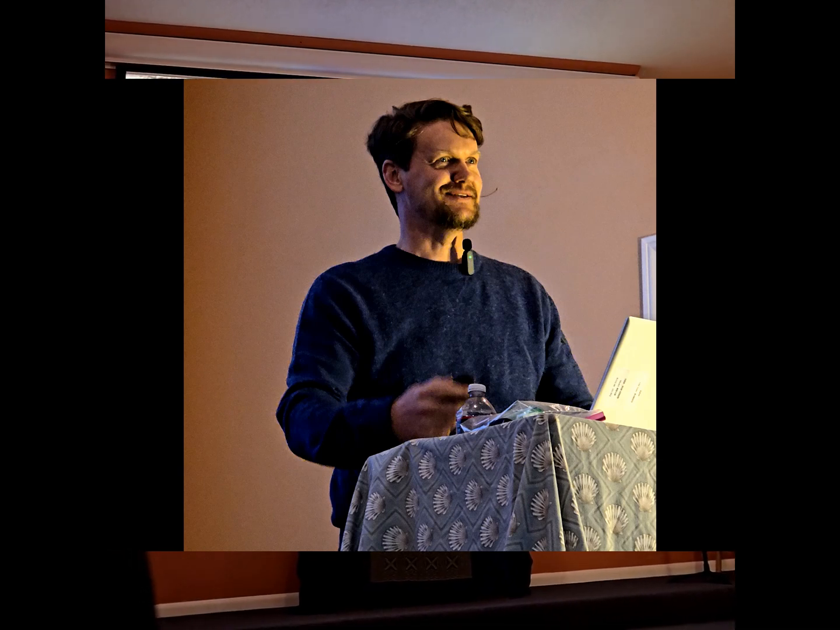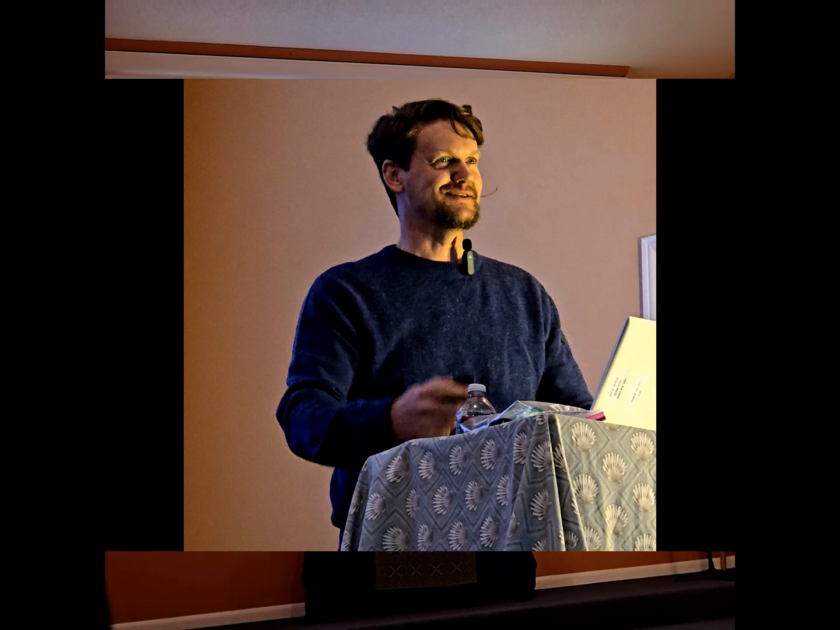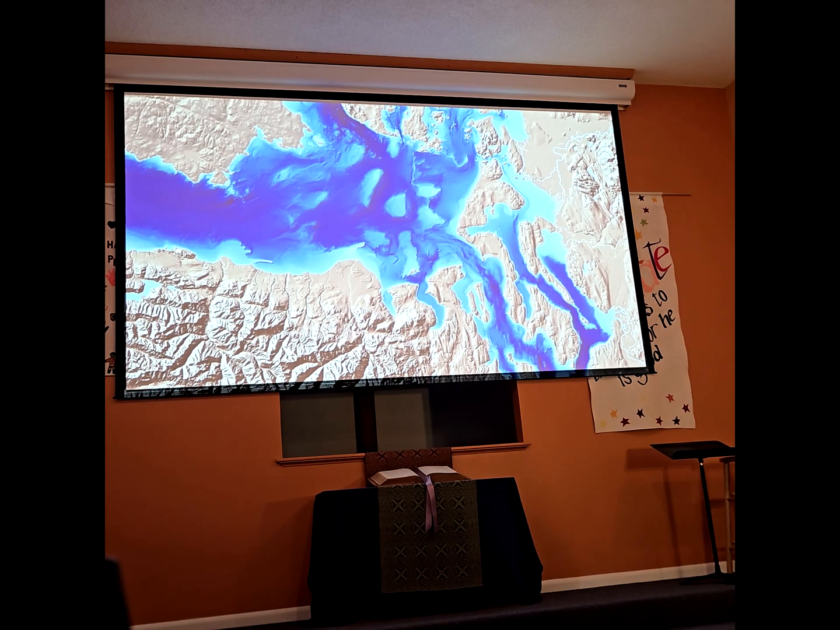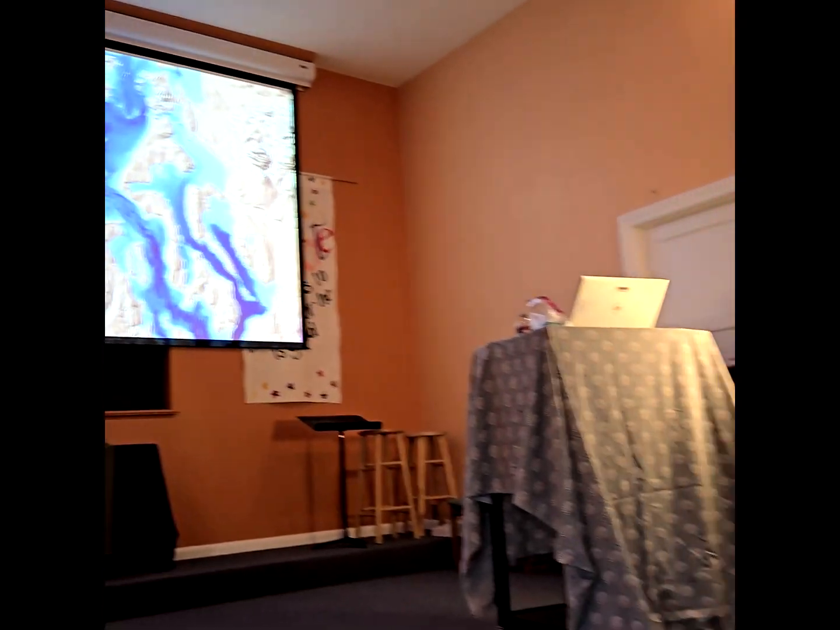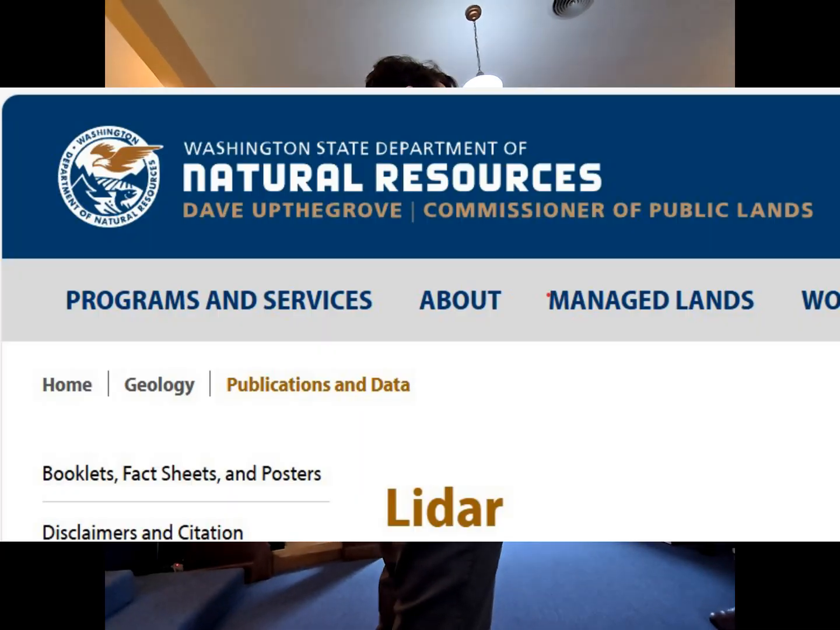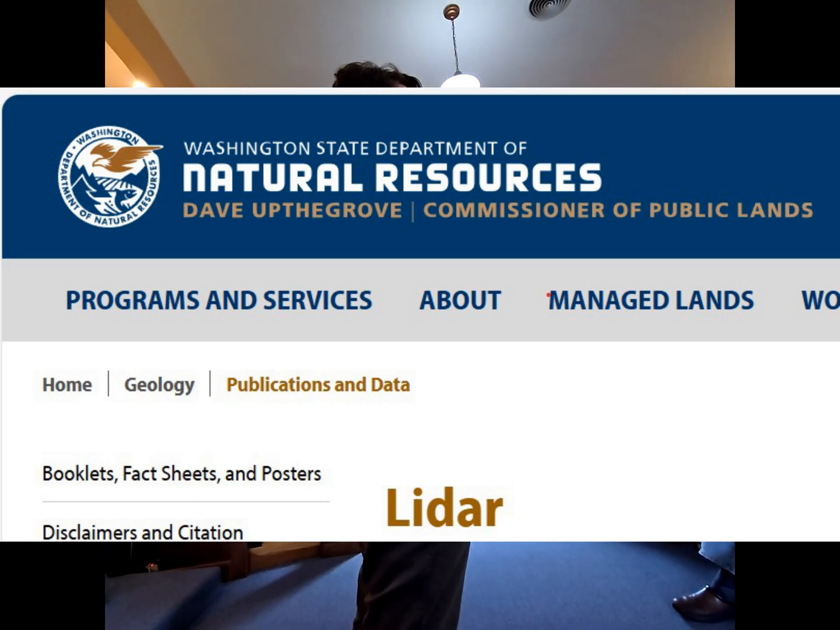I should have shown a map of the Washington LiDAR portal. All of this data is publicly available for anybody to use. It's a little tricky to access, and it takes up a lot of space. But if you just Google Washington LiDAR portal, that will come up. We now have LiDAR coverage for the entire state. There are two areas where we don't have data, the Colville Reservation and the Yakima Reservation.